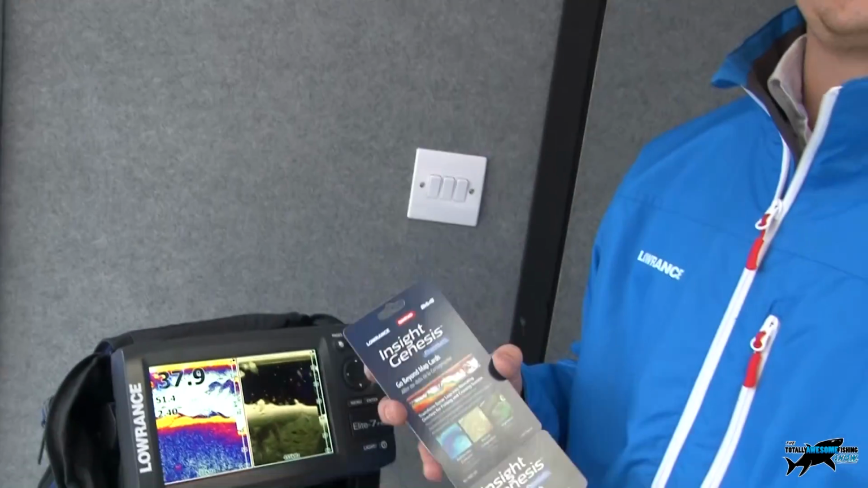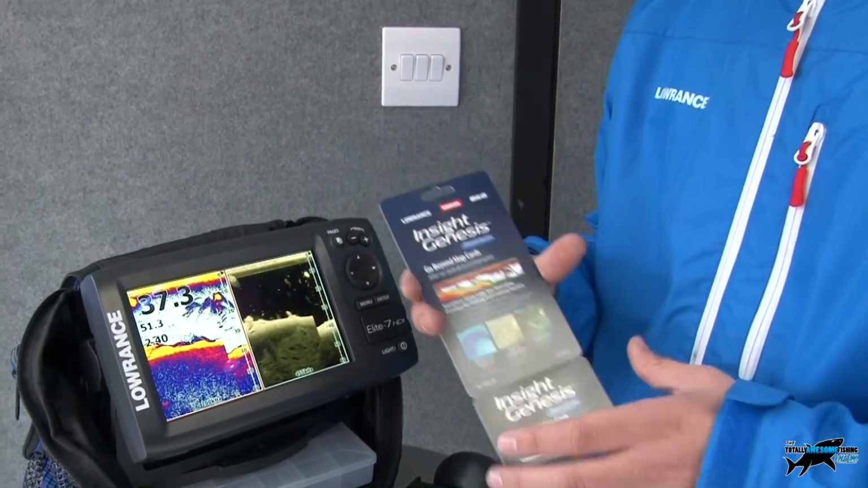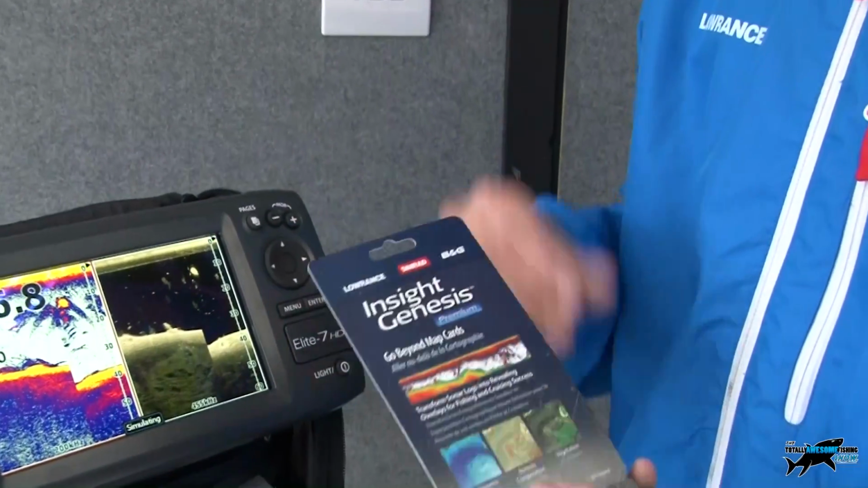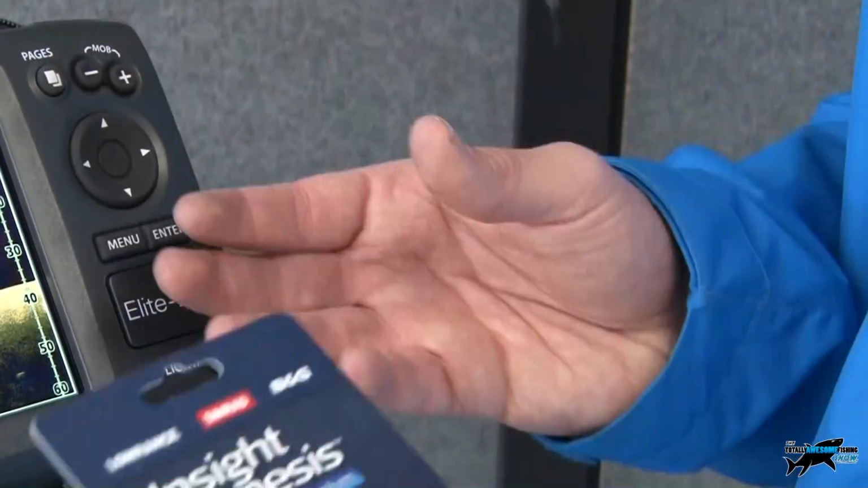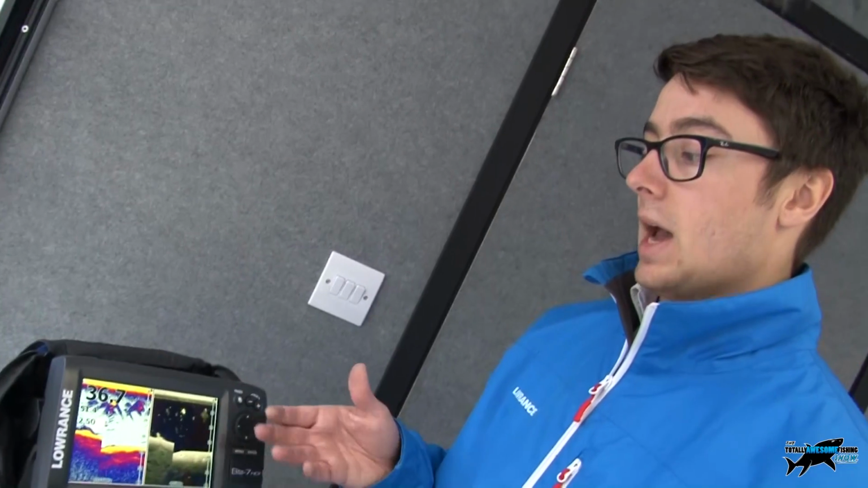Yes, that's it exactly. And also with your normal charts, it's quite an expense for that chart card. I mean, you can be talking about £100. This subscription is about £70, and that lasts for 12 months. But you can record as much data as you like. You can go in and survey as many lakes as you like if you've got access to lots of lakes, and it only takes about 10 minutes to upload that data and process it. And it creates a very detailed map.